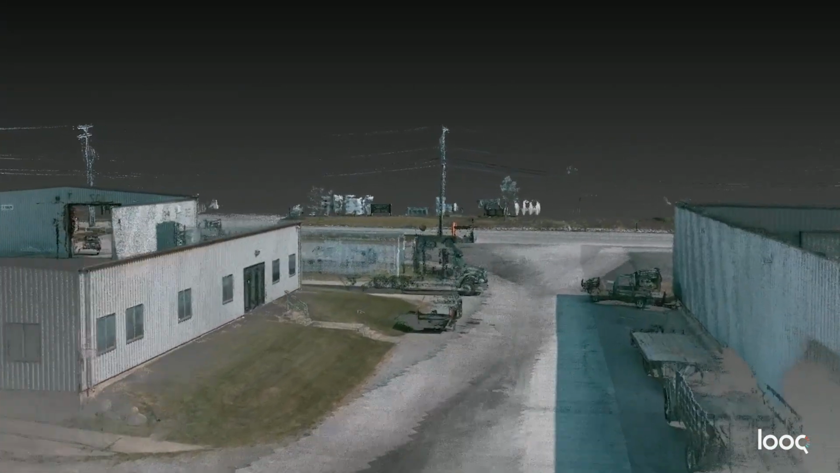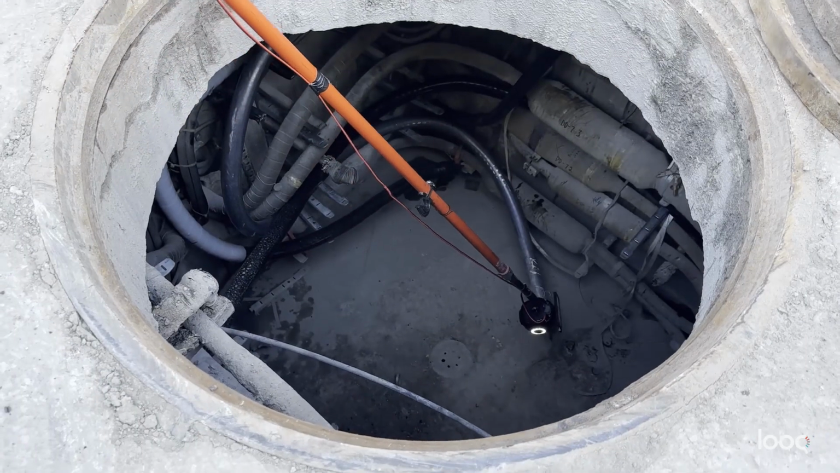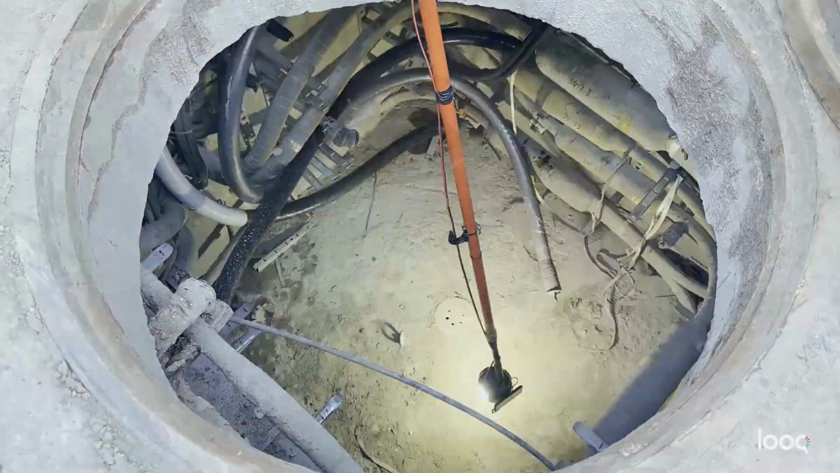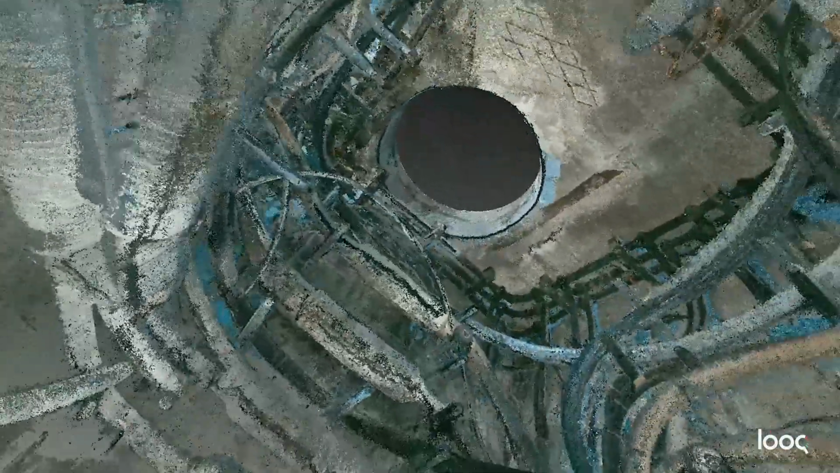This isn't just about data collection, it's about transforming the data into actionable insights quickly and efficiently. We do this to help you make better decisions so that your infrastructure is reliable and resilient. What you get with Looq is a solution that is quick, accurate, and affordable.